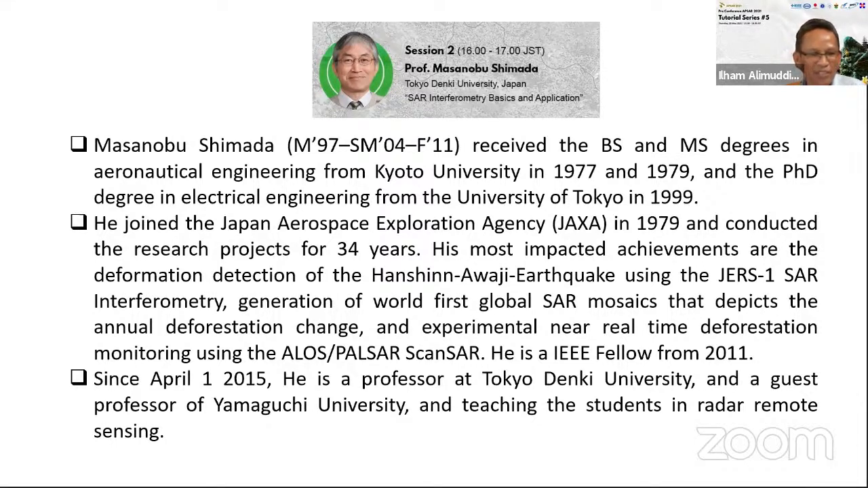Since April 2015, he is no longer with JAXA. He is now a professor at Tokyo Denki University and a guest professor at Yamaguchi University. From all these experiences with remote sensing, it is good for the students to learn, and he is teaching radar remote sensing, focusing more on microwave remote sensing. That's the brief biography of Professor Masanobu Shimada.